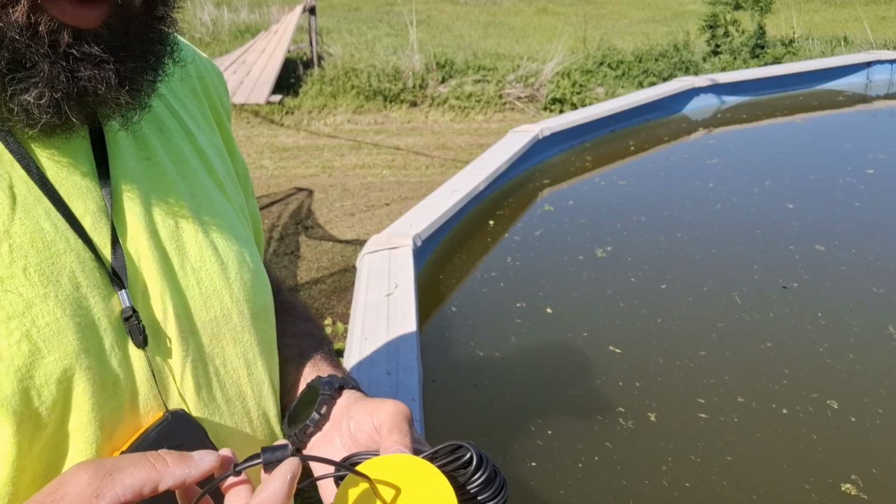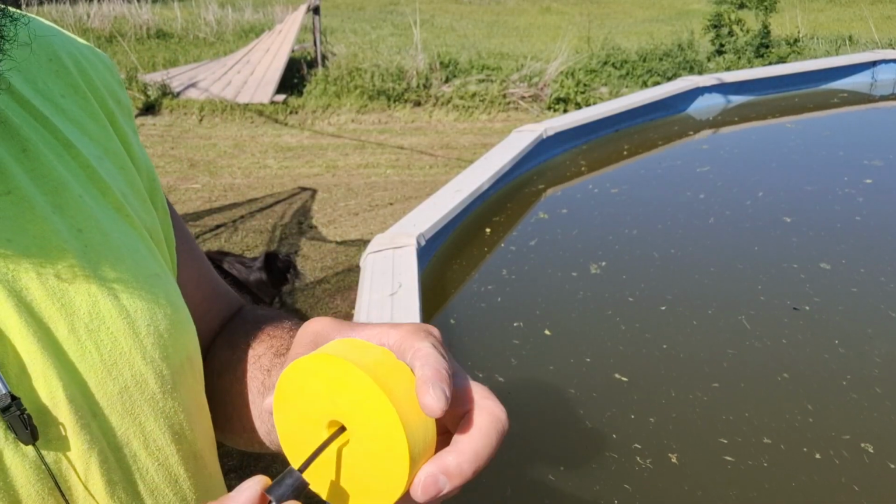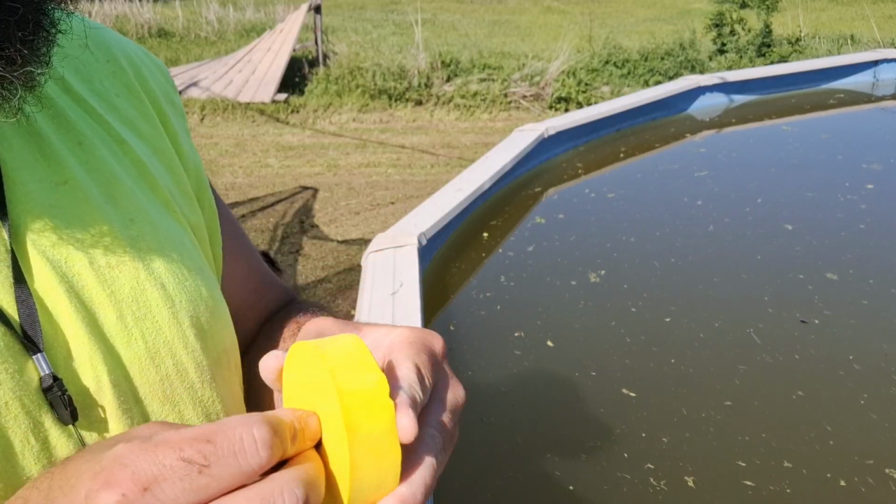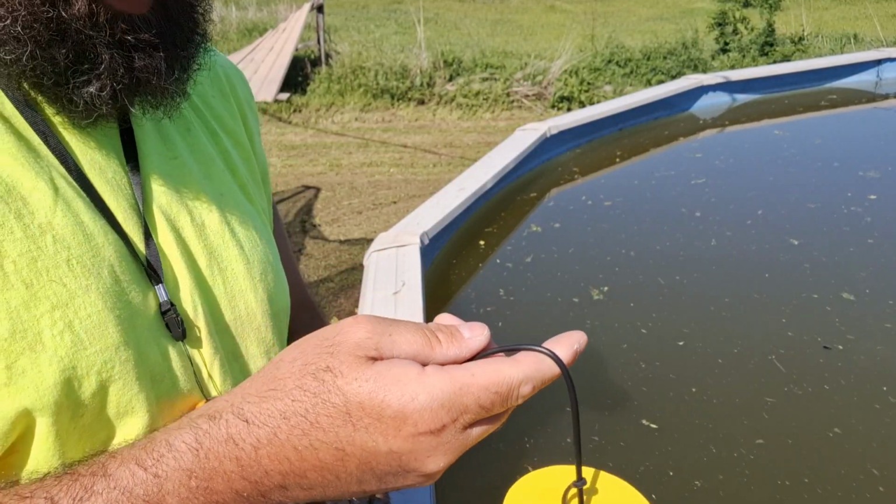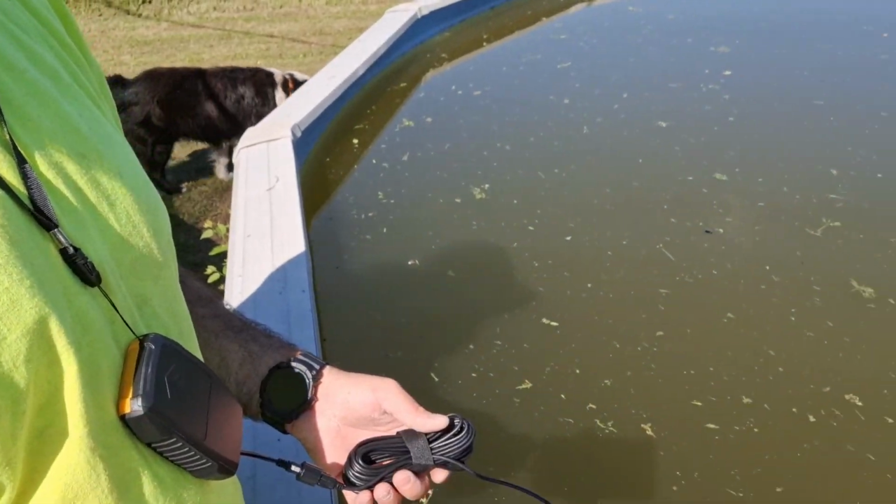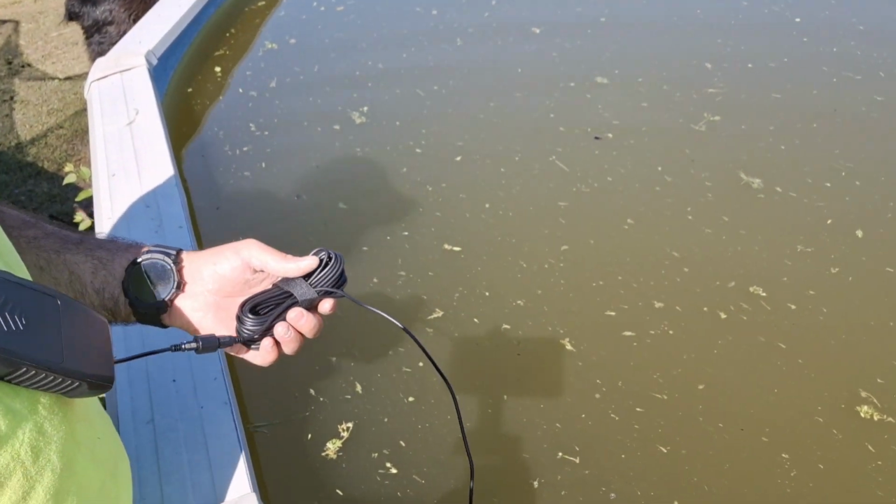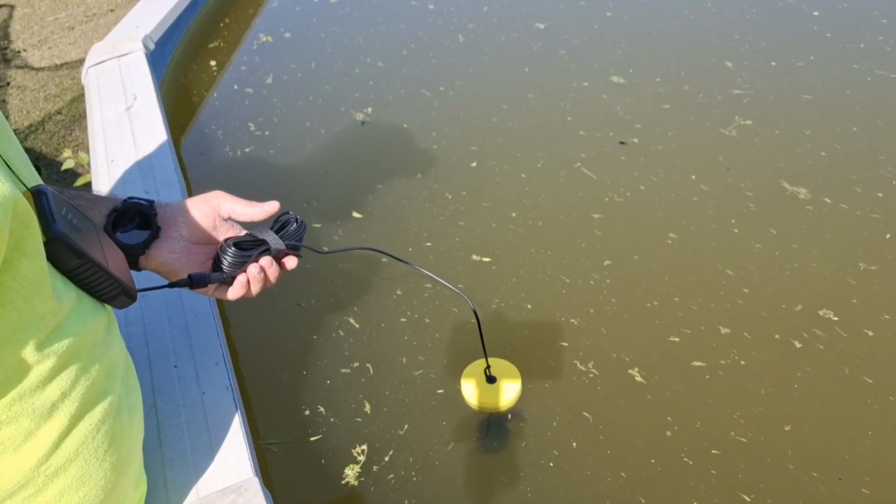I did see that this plug is actually supposed to be in this little float right here. So let's put it in the water. It's floating. If we can get it out here to where you can see it. It's floating. It's holding pretty good.